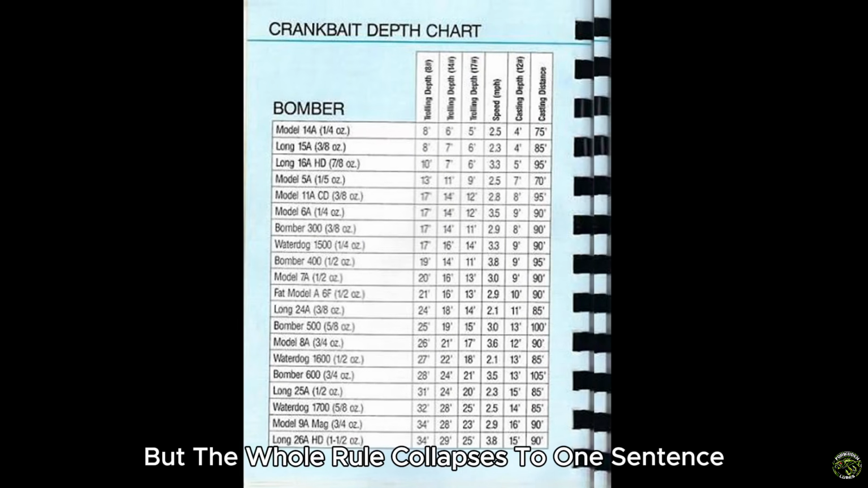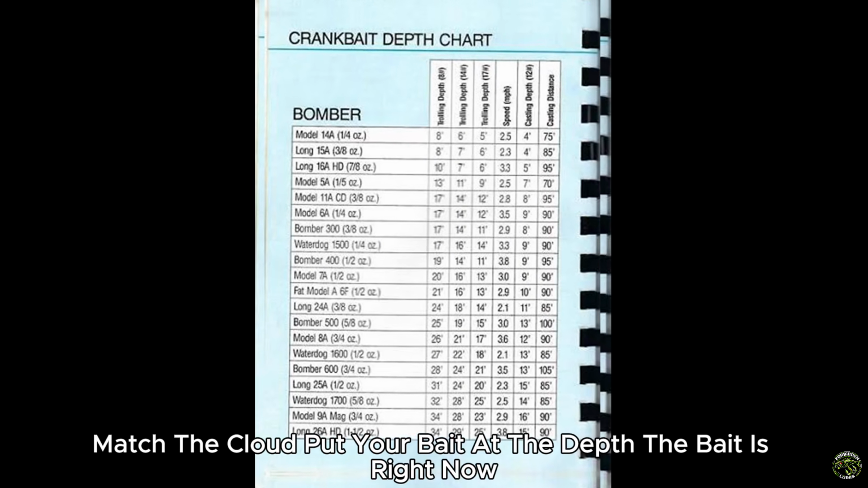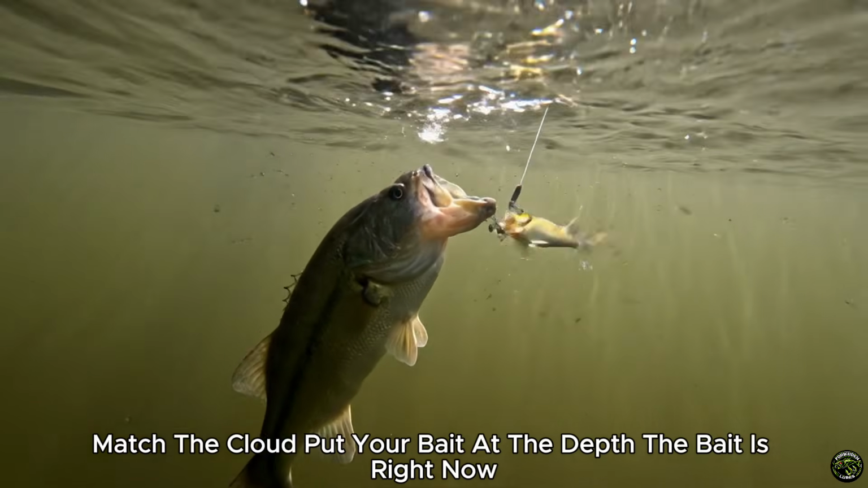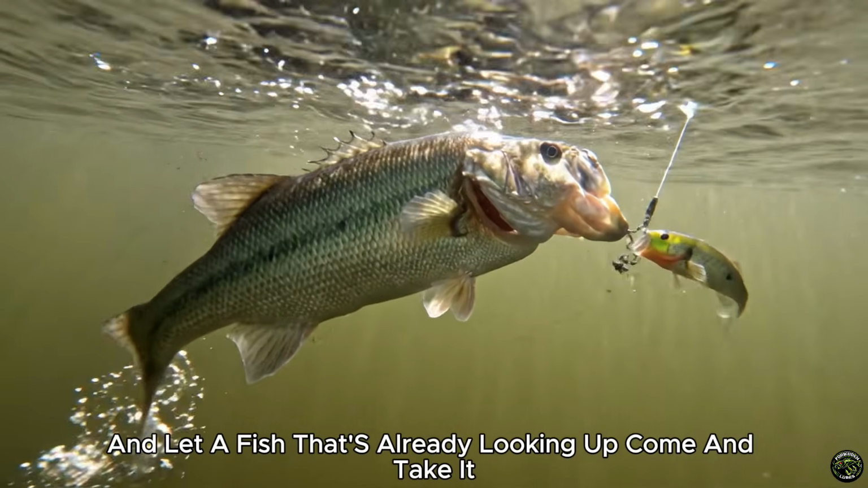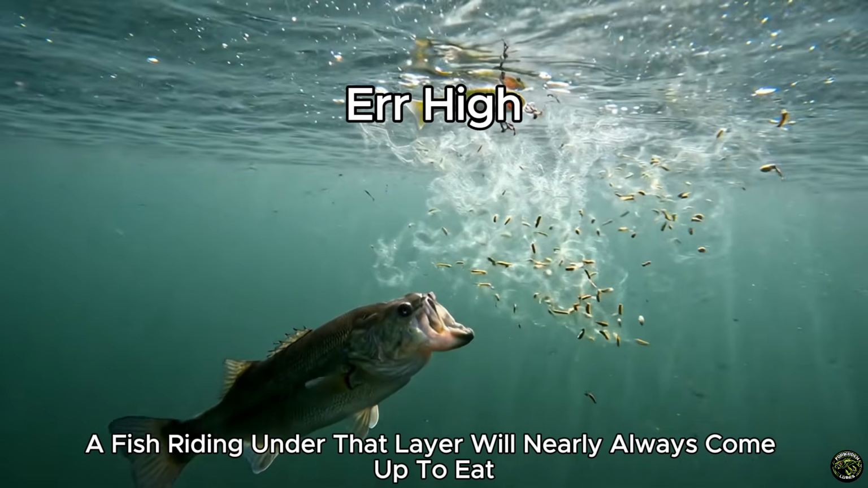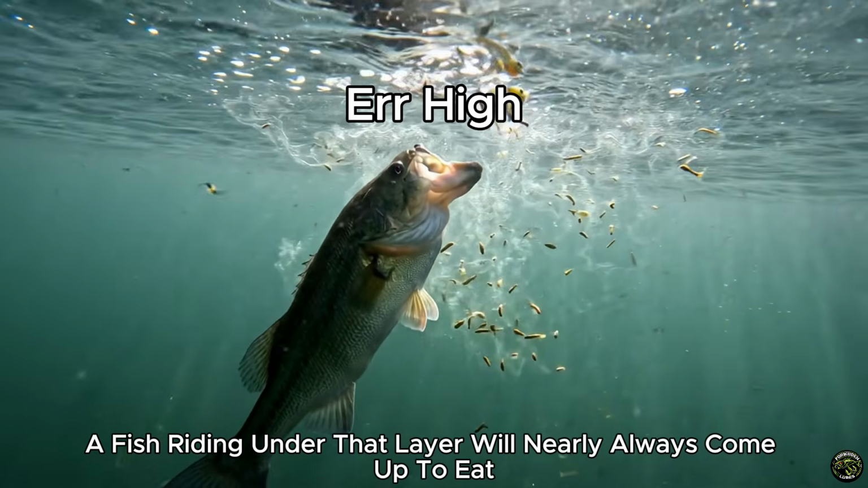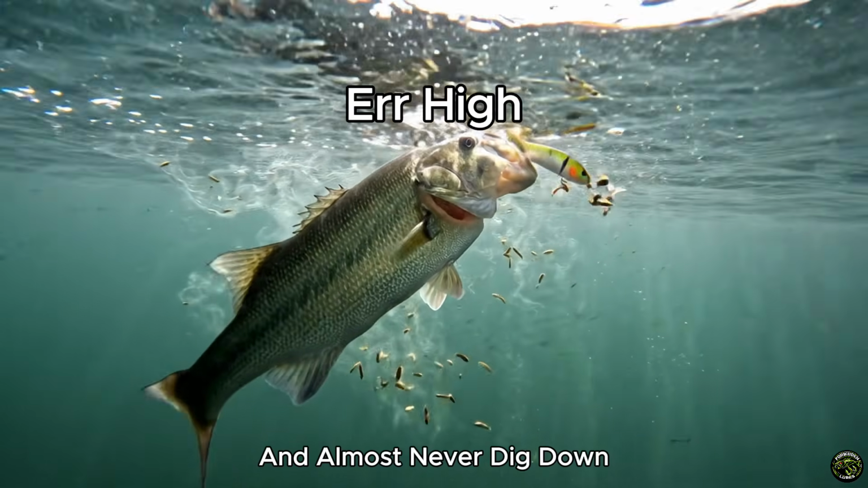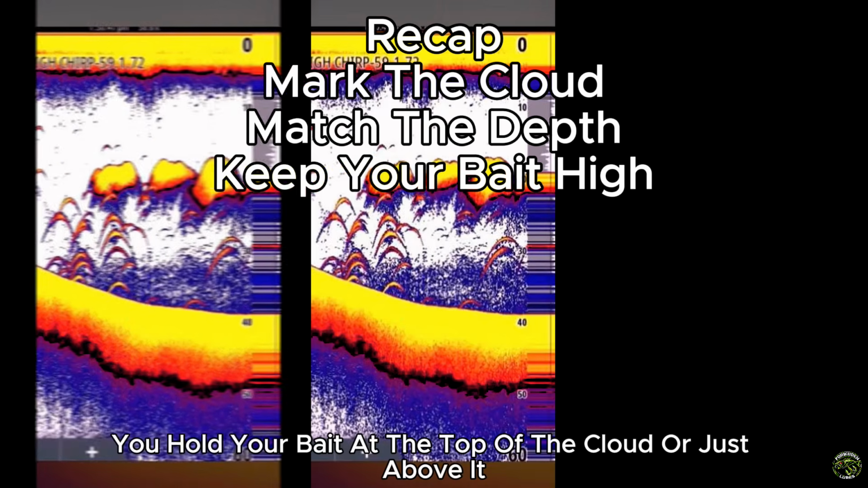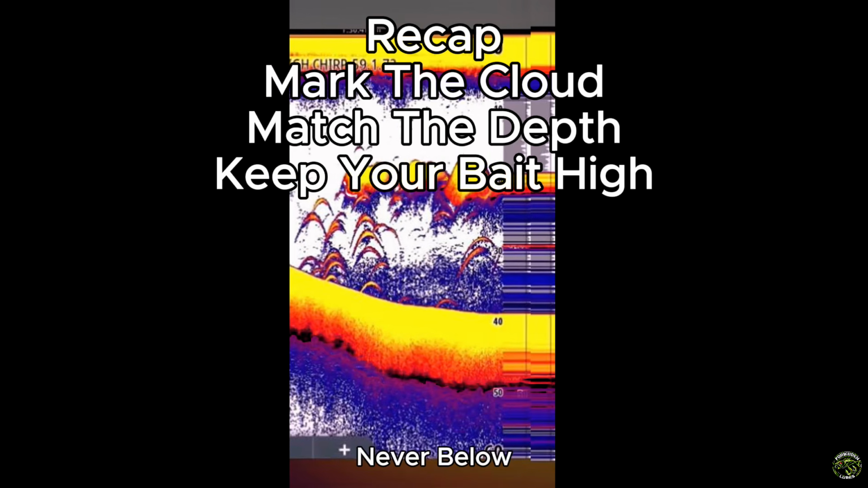But the whole rule collapses to one sentence. Match the cloud. Put your bait at the depth the bait is, right now, and let a fish that's already looking up come and take it. Because that's the other secret in the movement. A fish riding under that layer will nearly always come up to eat, and almost never dig down. So you aim high. You hold your bait at the top of the cloud or just above it, never below.